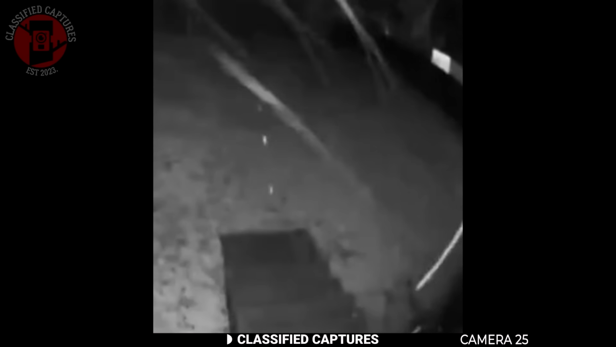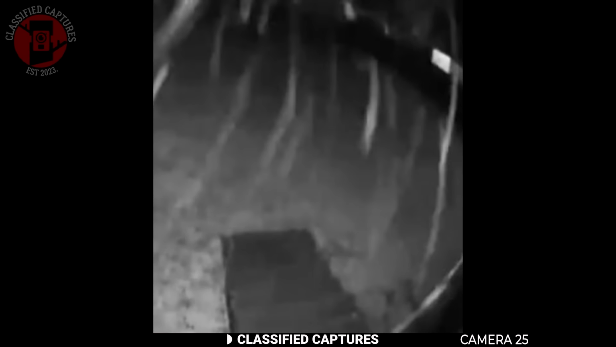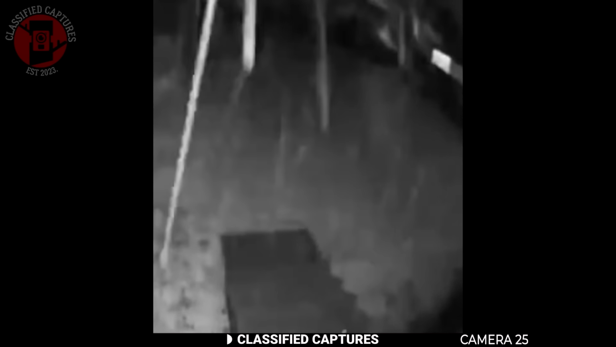Someone shared their home doorbell camera footage. It was late at night, the porch was dark except for the faint glow of the security light, when out of nowhere this bright glowing shape appeared. It wasn't a normal light flare or a bug passing by the camera. This thing seemed to have form like a mist. The footage shows it slowly floating closer to the porch from the darkness.